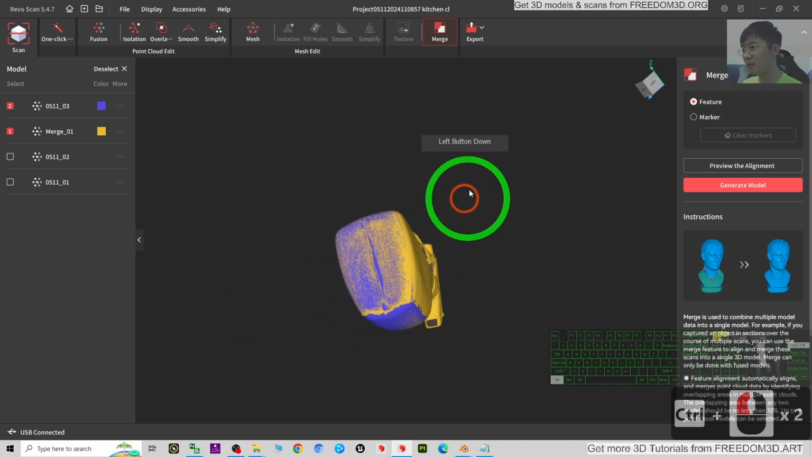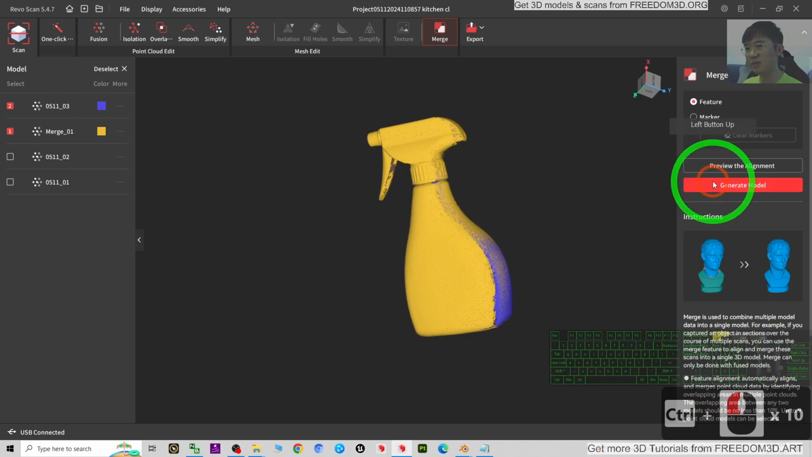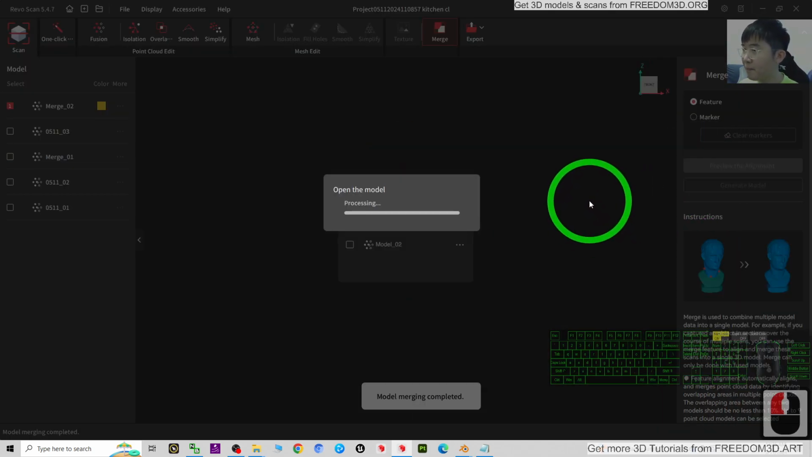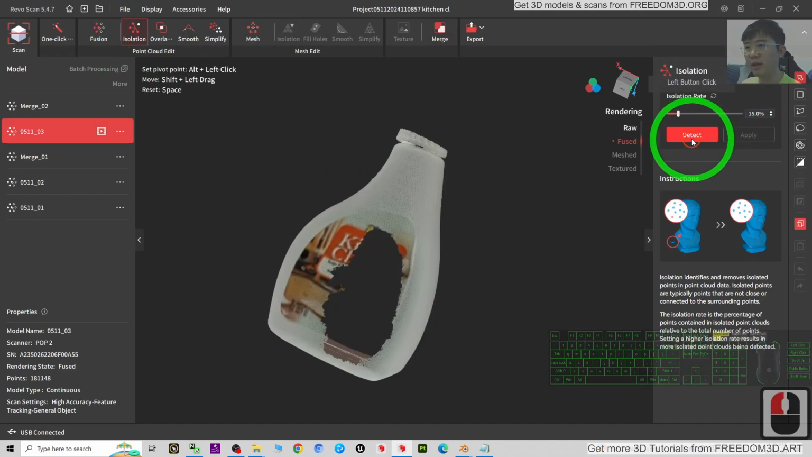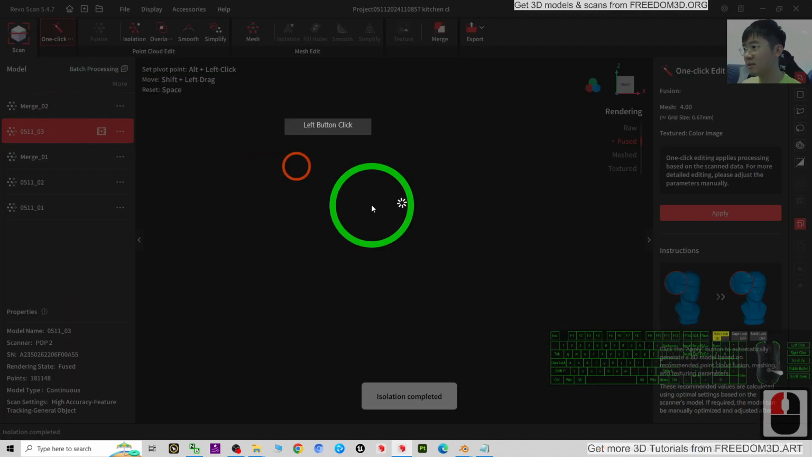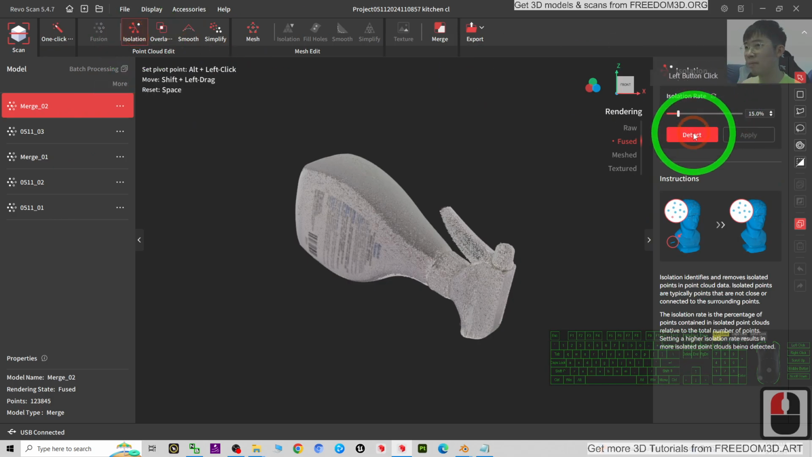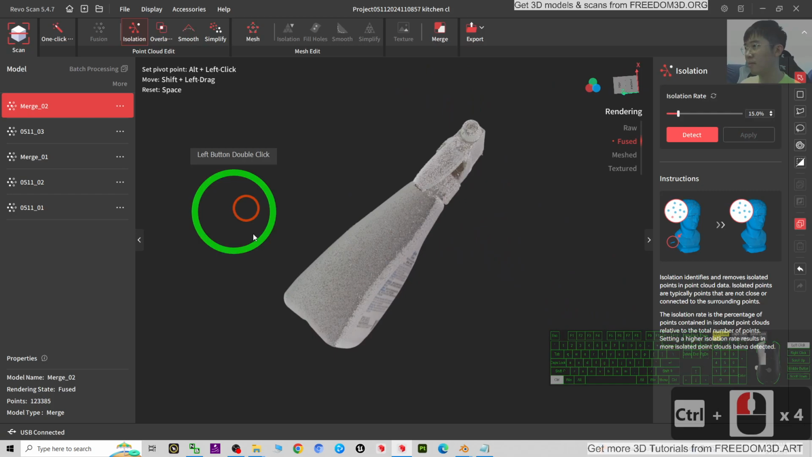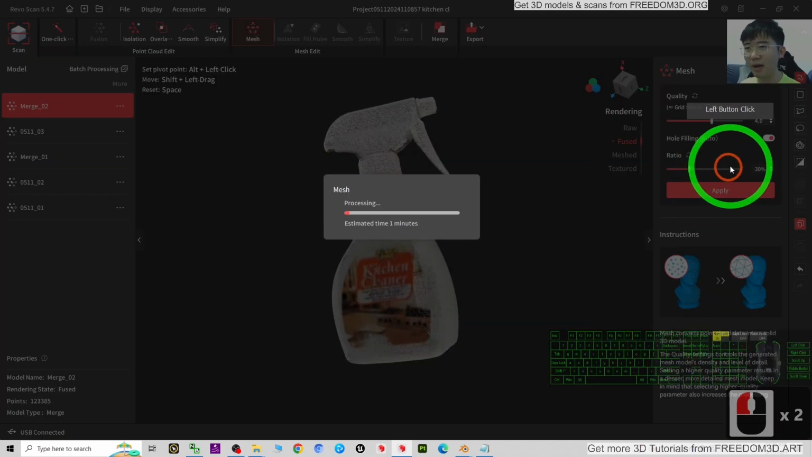Alright, now you can see all of the holes are already filled. Once done, just generate the model. This should be the final one. Then isolation, detect. Not this one. Isolation, detect, apply. Then generate the mesh. The whole filling, just let it auto apply.